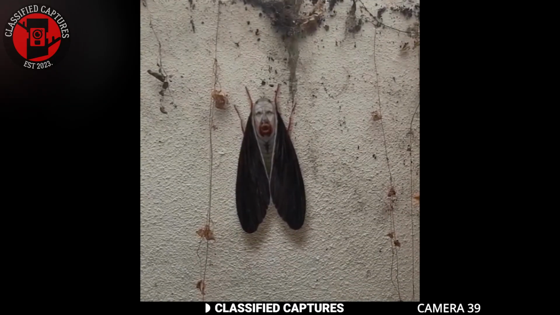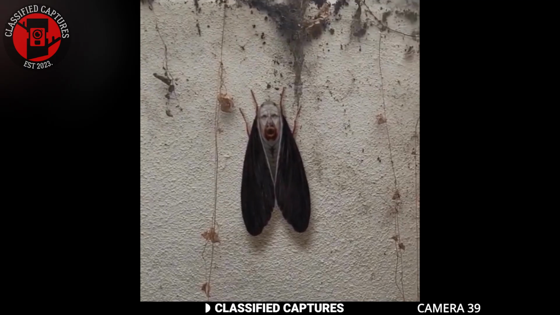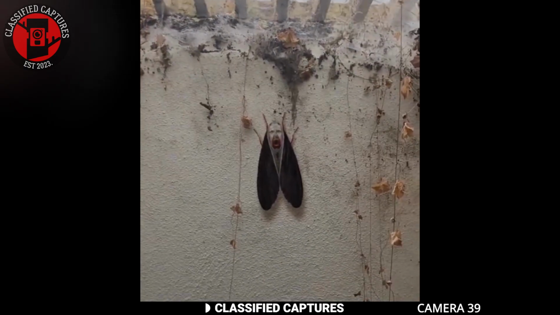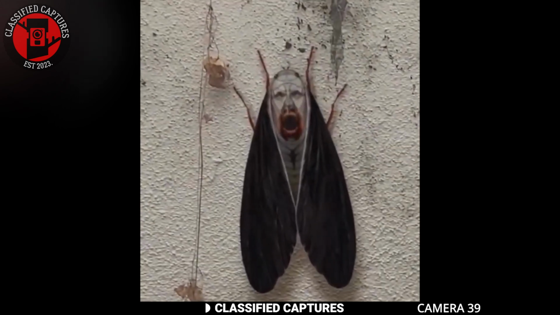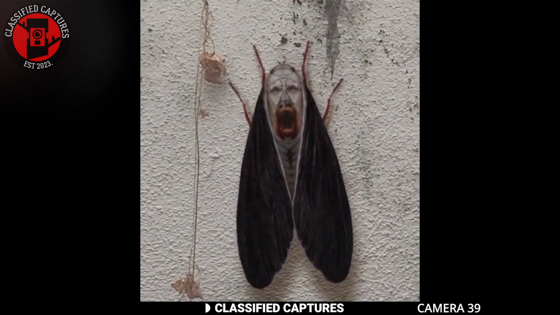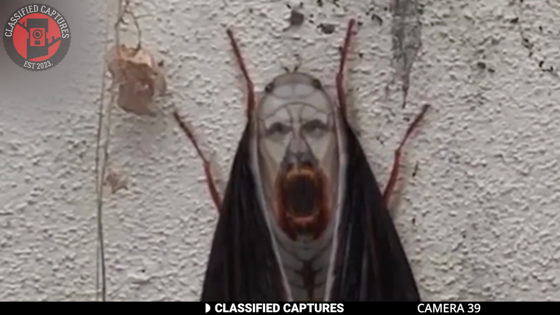If you're familiar with the Conjuring universe, you know that this looks like Valak, but it's just a moth, so how? Is this a case of pareidolia because I was watching the Conjuring universe recently, or is there some merit to my claim? Guys, what do you think?